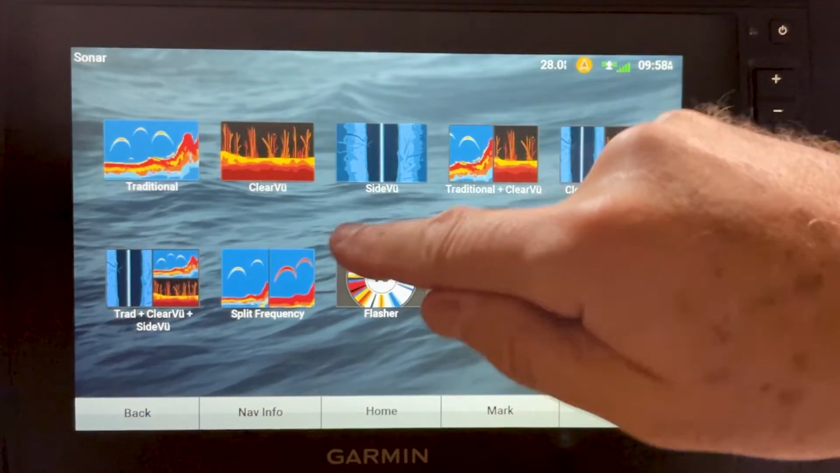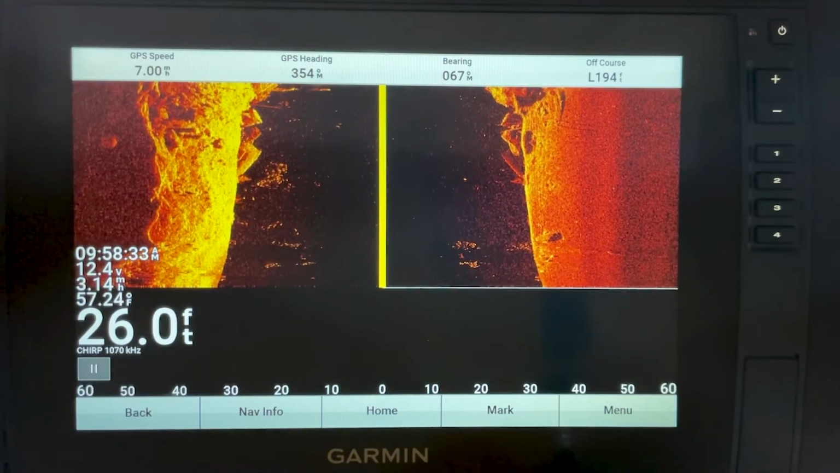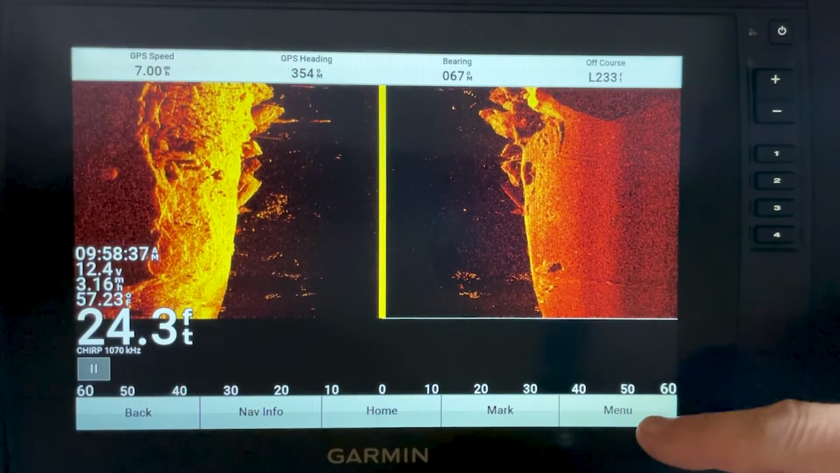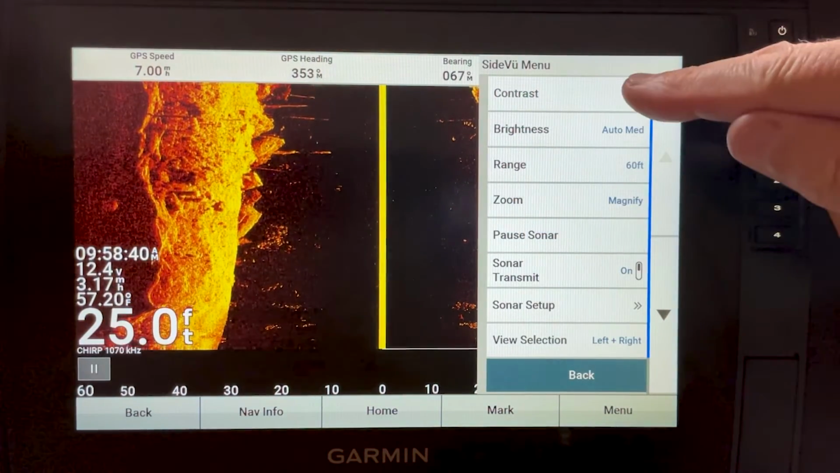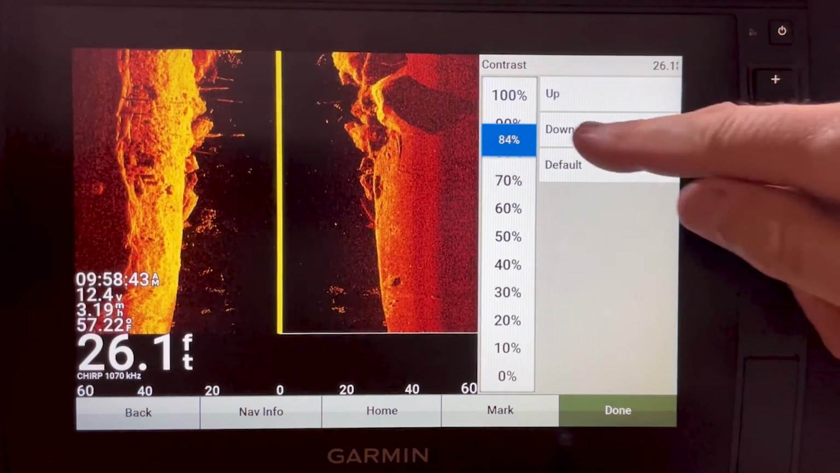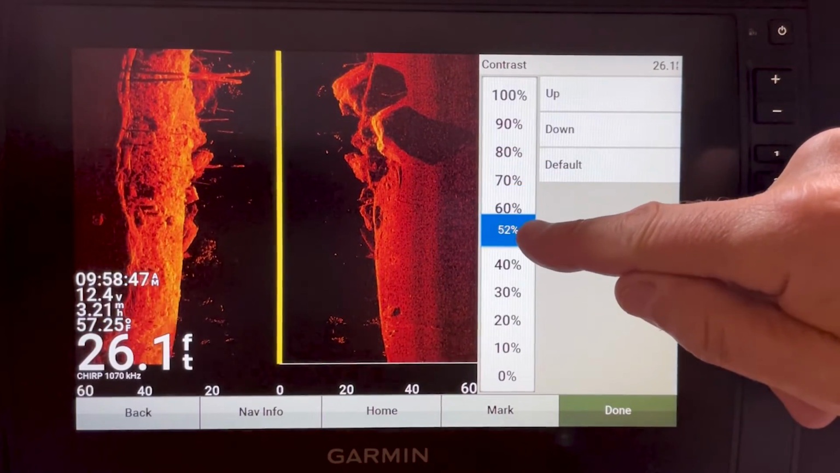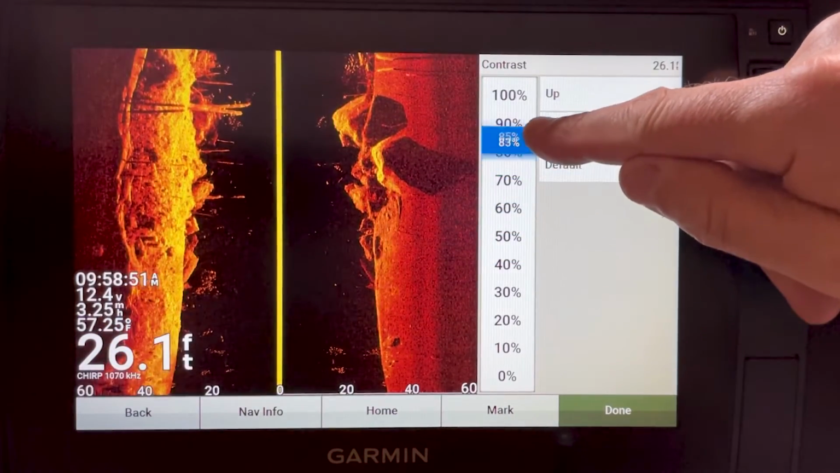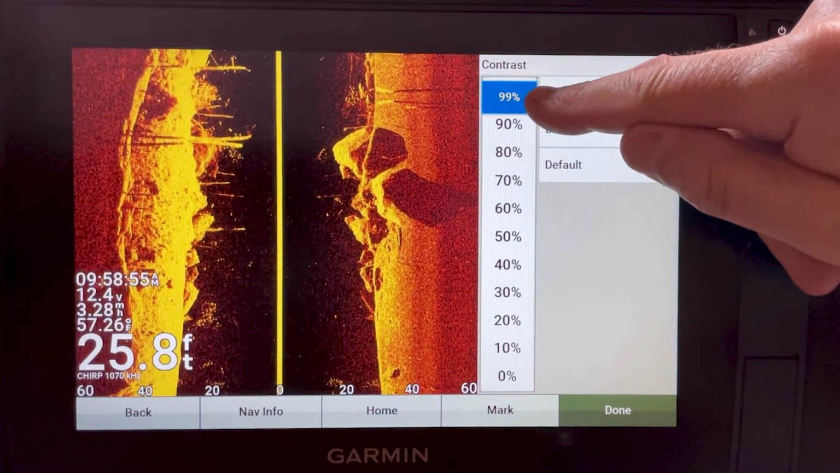So let's go to Sonar, Side View, and you can see our simulator's running. As I change it, you'll be able to see what changes I make. We'll go home and go to contrast. The contrast, as you can see, is going to make it darker, or you can move it up and blow it completely out.